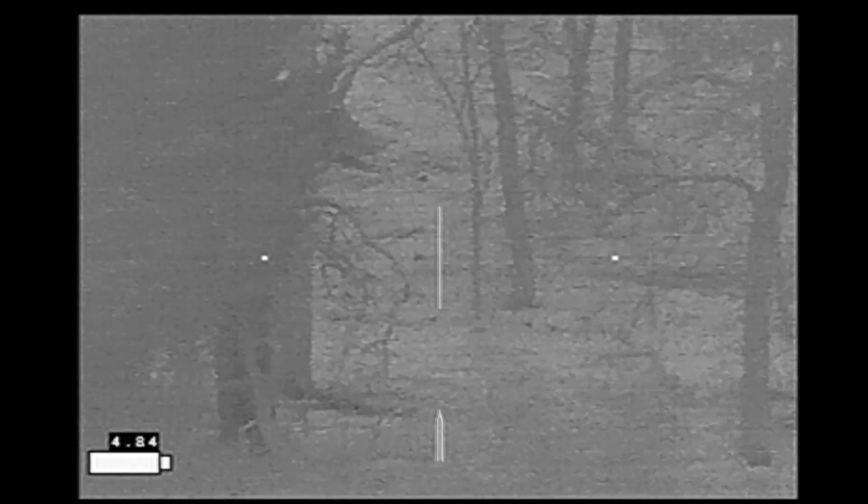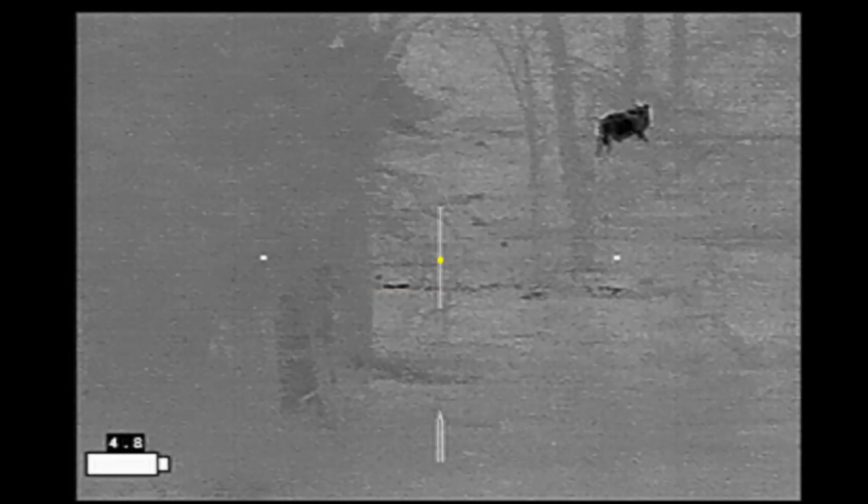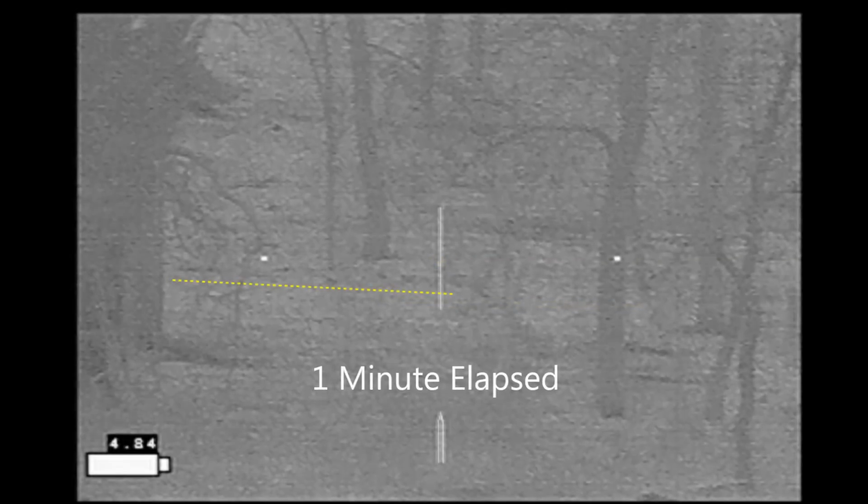Here I've panned back to the area where the hog was originally shot. One minute of time has elapsed, and this is the original blood trail, which is almost invisible by now, and that is compared to what it looked like right after the hog was shot. So if you didn't know a blood trail was there, you probably would not recognize it on thermal.